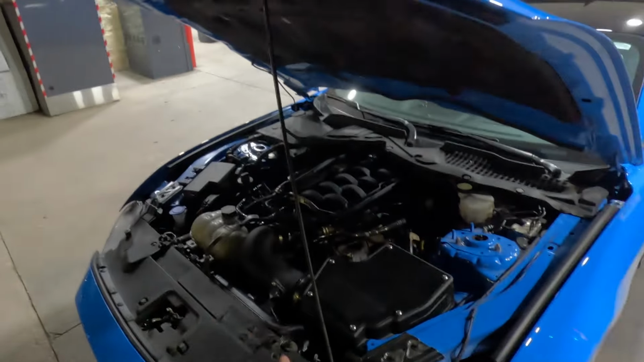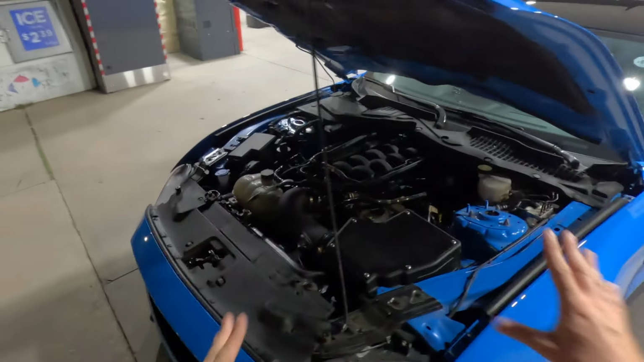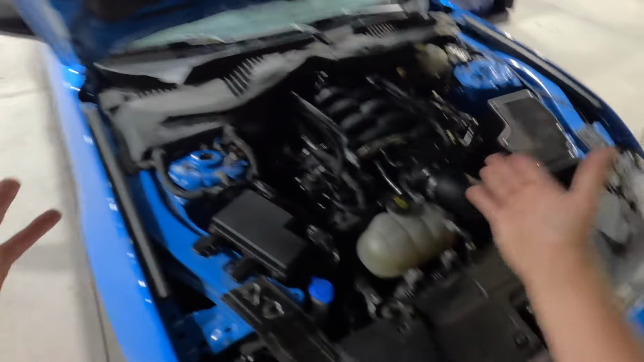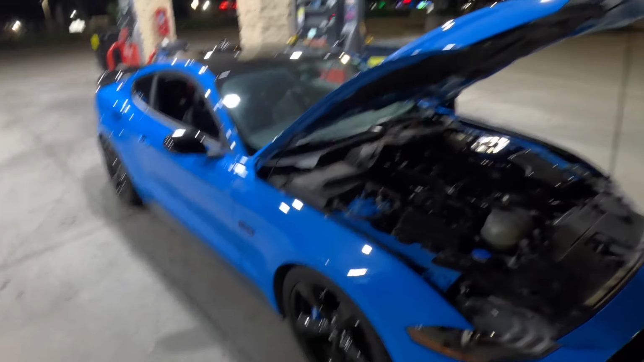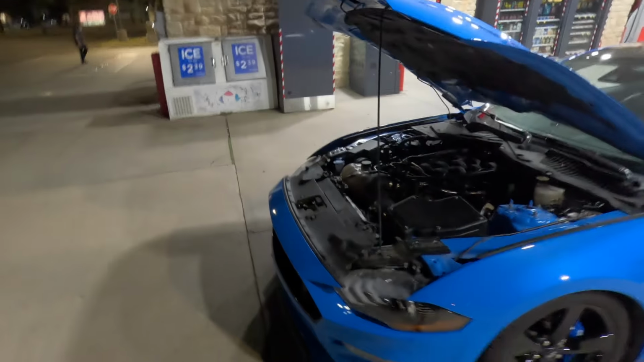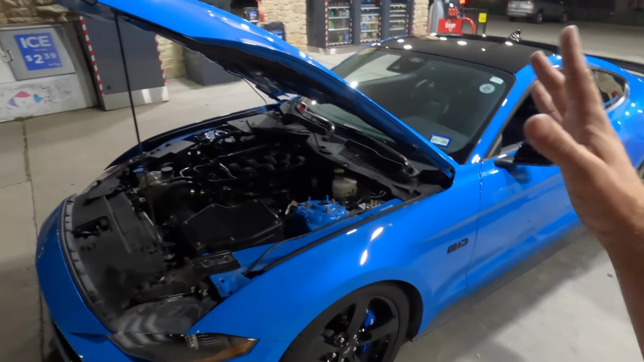Now, I thought, okay, maybe I have an oil leak. I don't have one. I don't have any oil leaks underneath the car after I'm stopped. I've checked underneath my engine bay. Obviously, it's dark, but I just popped the hood to kind of show you what I'm talking about. Now, is that a result of the catless headers? I've run headers on other cars before, but I've never gone completely catless. I've gone high flow cats, but this is my first catless long tube headered Mustang.